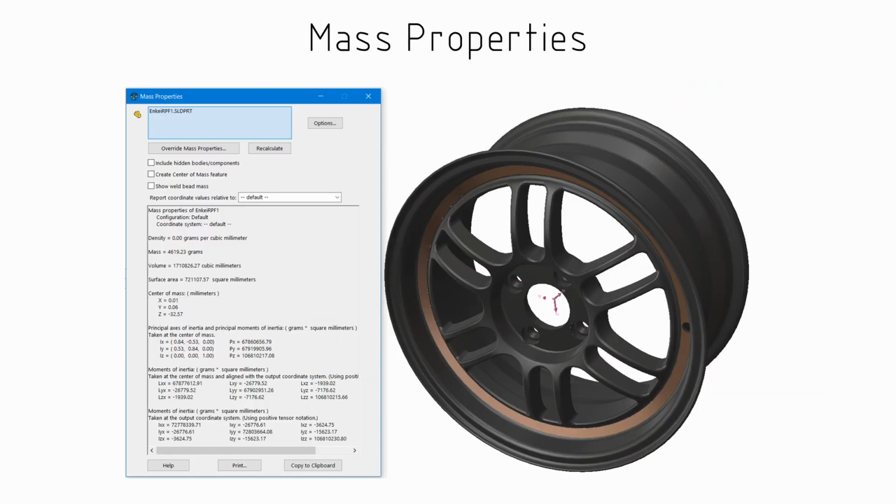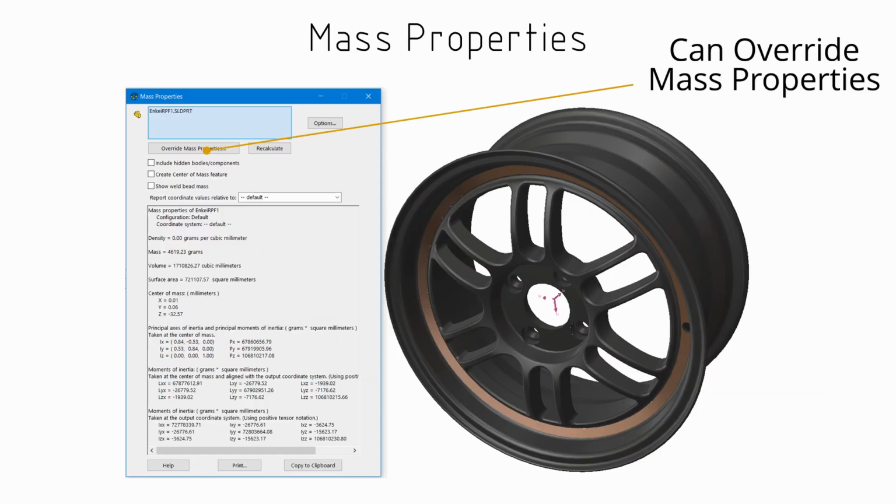Now with the mass properties, we can override the mass and we can override that density, but I intend to keep it as it is. It's generally easier to underestimate the weight of components, and having a little bit of extra mass in this model is going to help to account for any weight where we're adding with, say, balance weights or the tire valve.